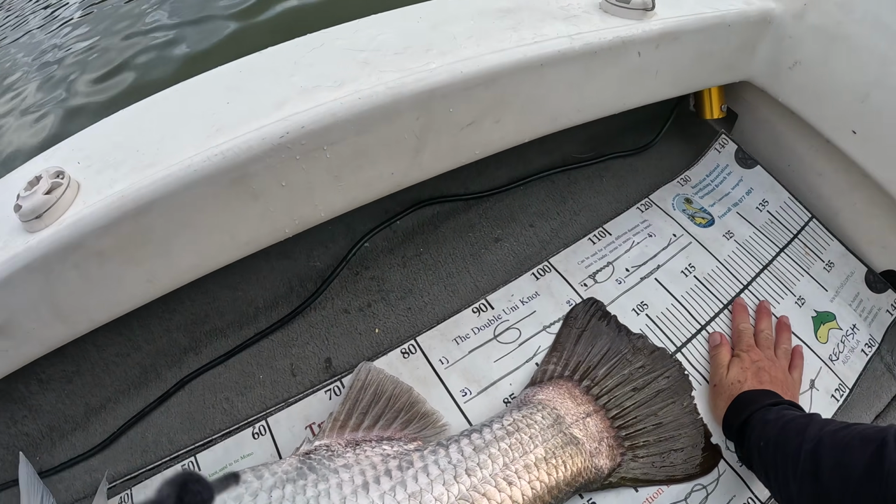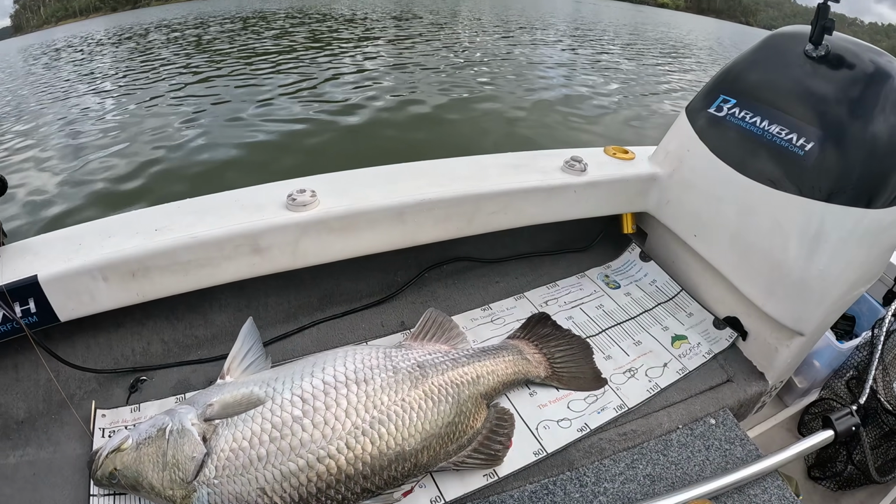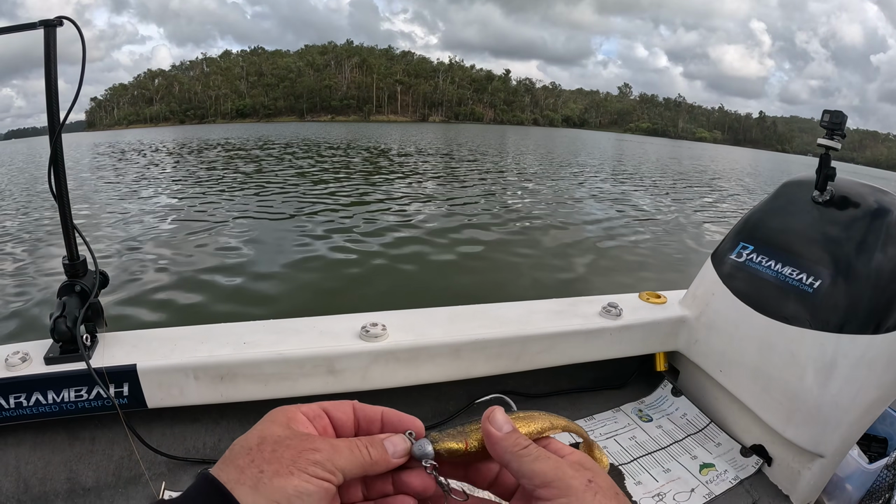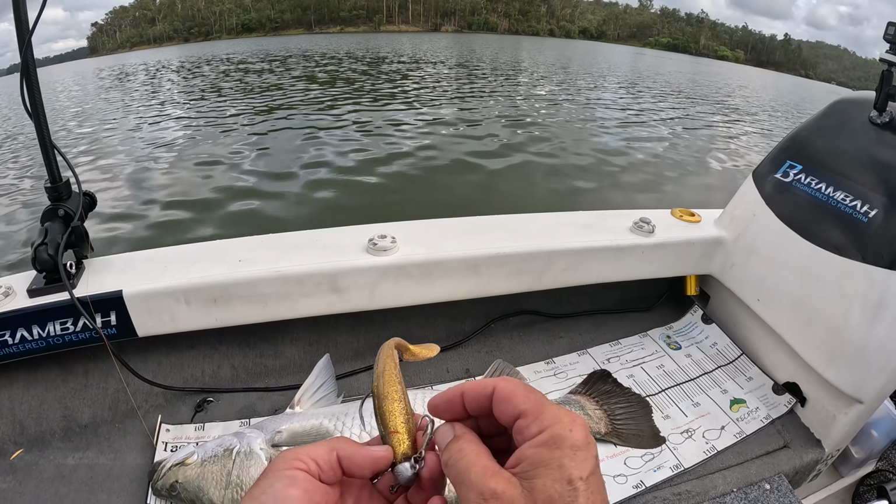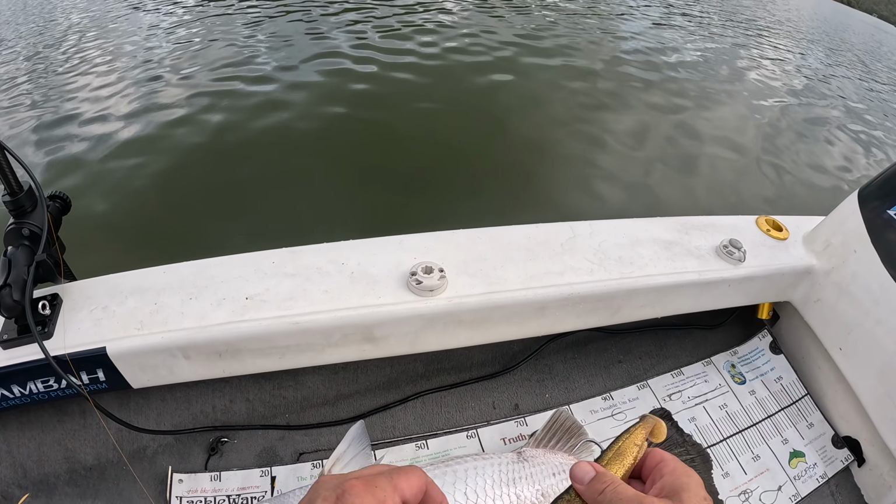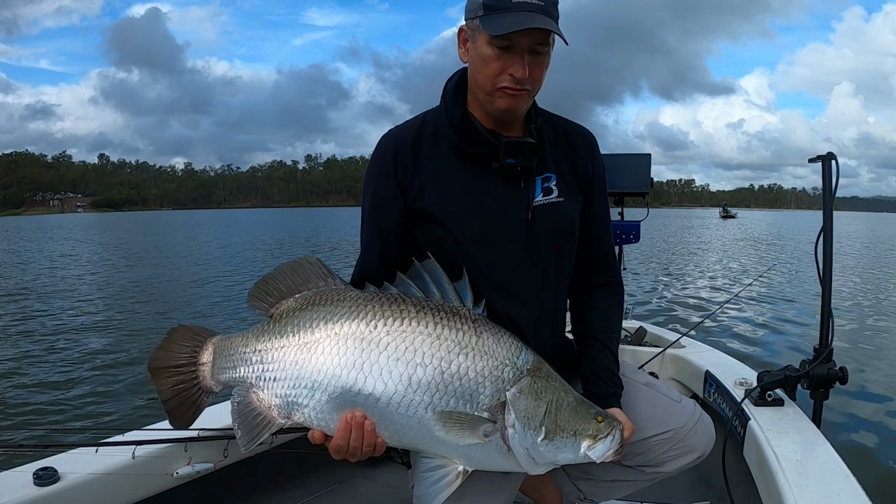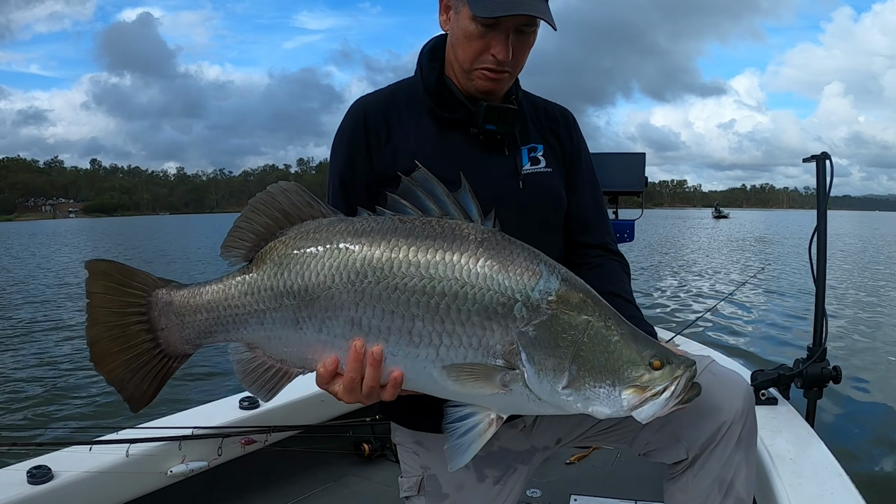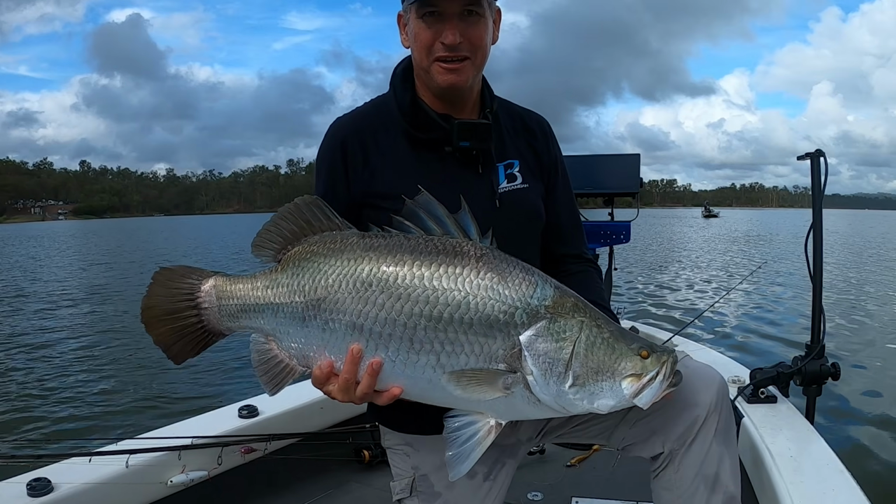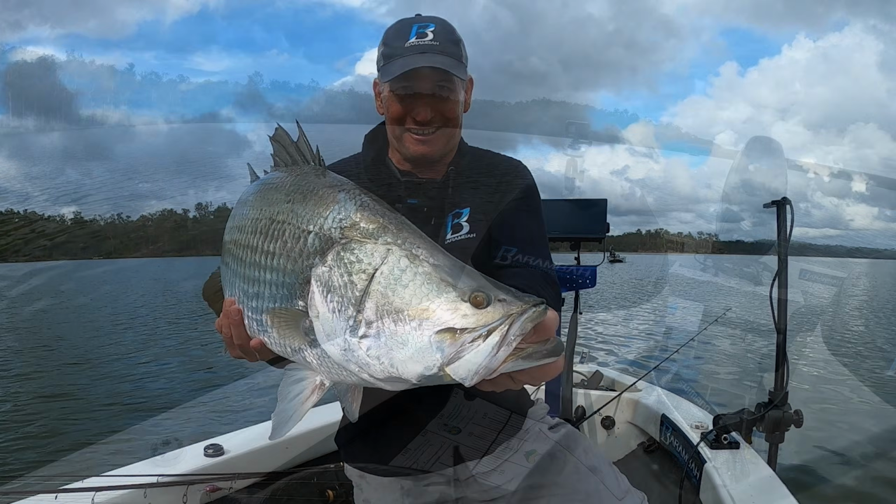Oh, he's only a 104. 104 Barra. Barra Jighead, 3/4 ounce 9.0. It's just a little bit of scuffing up the leader, but not too bad. Heavy fish. 104, but really good fish.